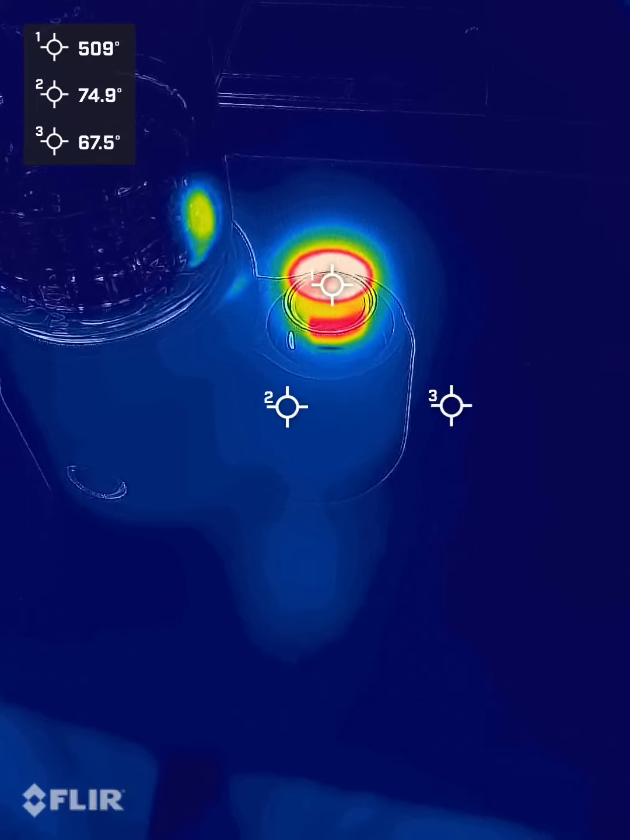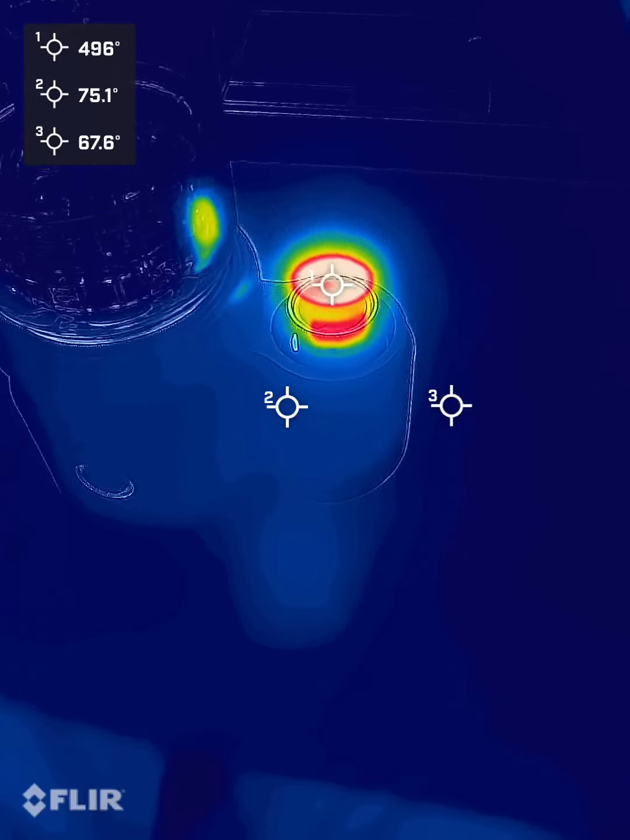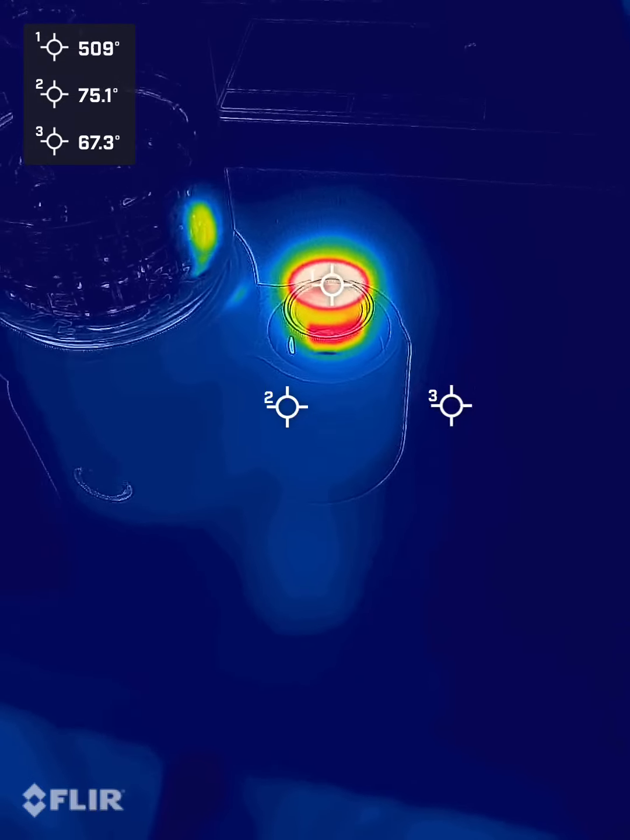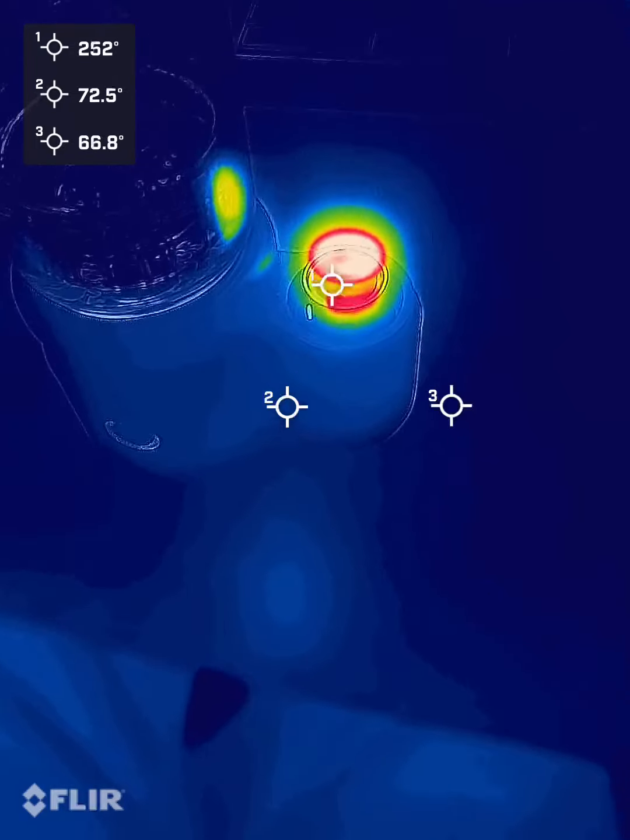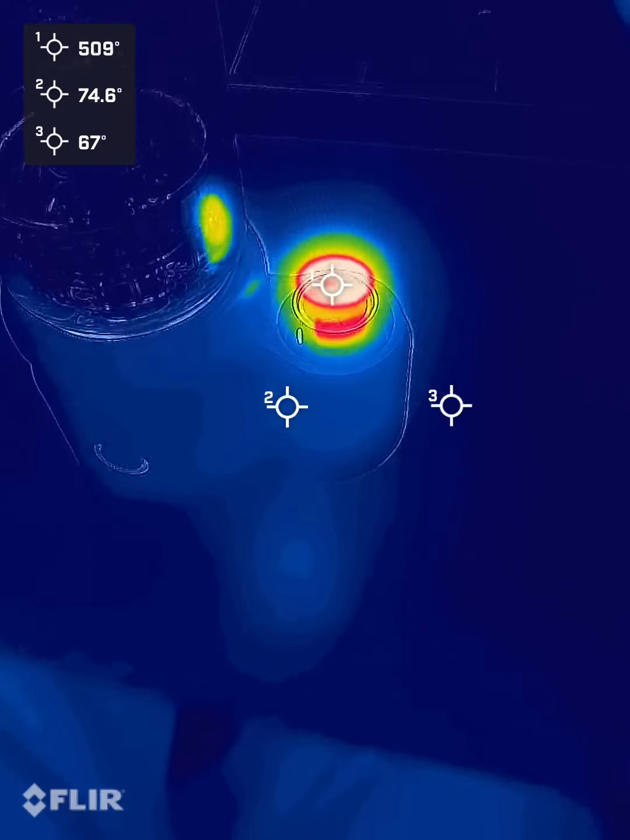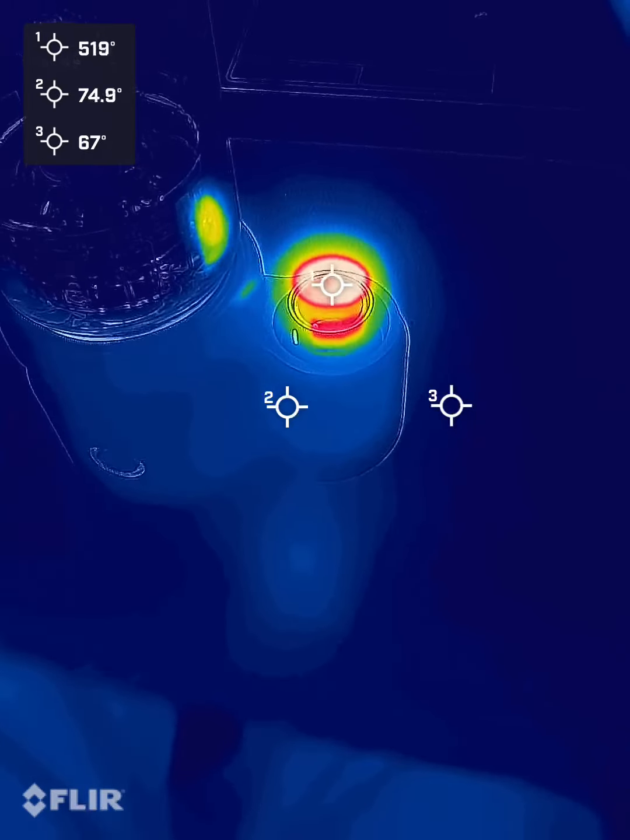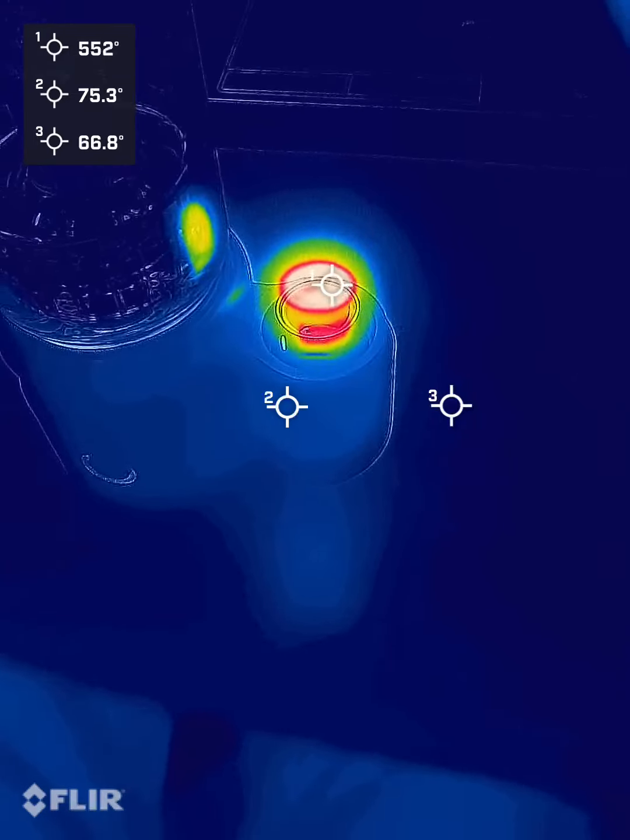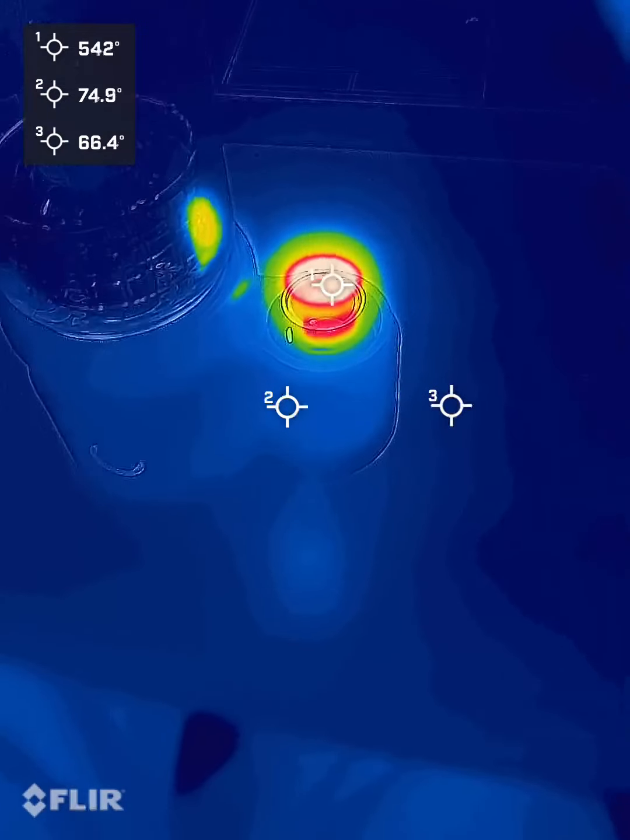Okay, we got a little 520. I'm getting lots of vapor coming off my bowl right now. So we're seeing numbers as high as 530 on the red setting. And that's probably about as hot as we're going to see it right there. 560 or so.